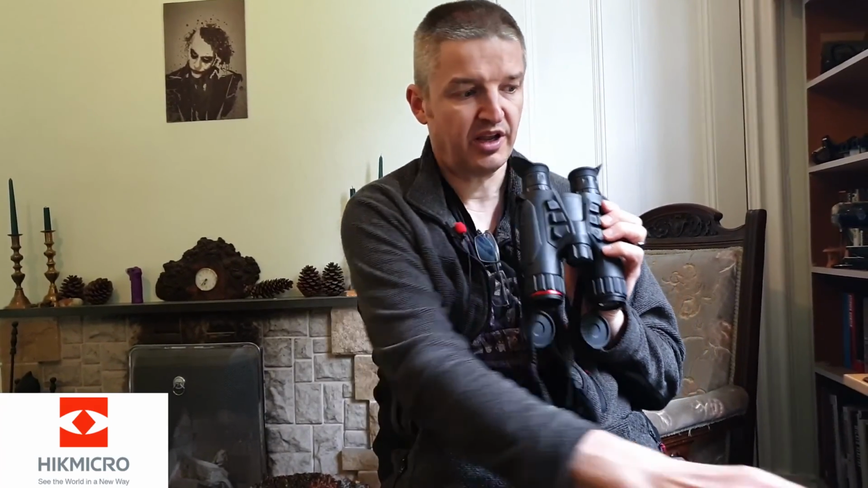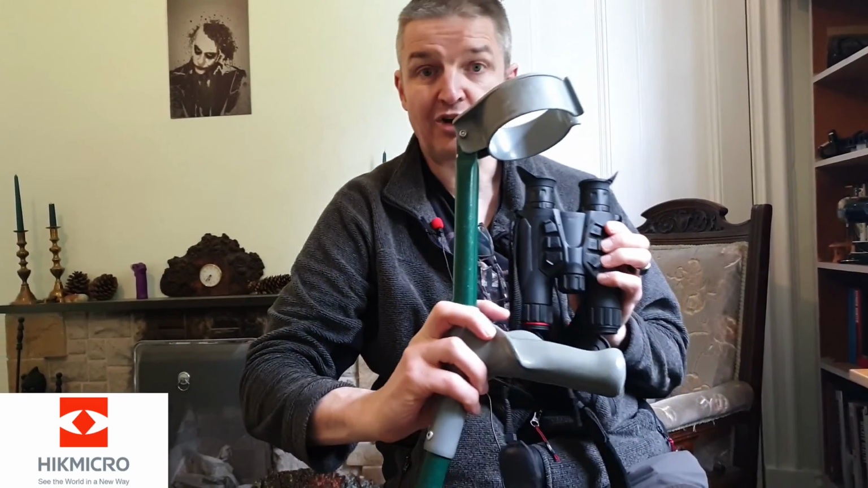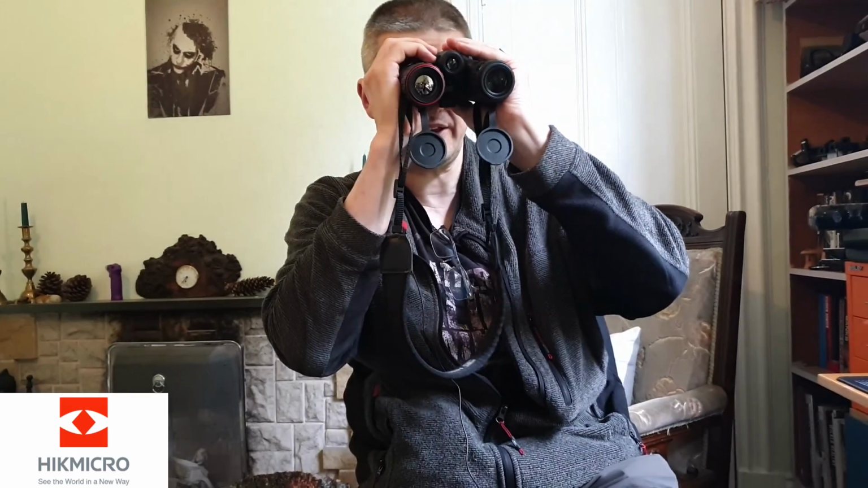But at a press of a button you can go between day and night, thermal, up through the palettes, use the laser rangefinder, use zoom while you're holding these. And my balance, me being on crutches, is really not great to use both hands and hold the binoculars up to my eyes. I'm then going to fall over. So I've been having to use these mostly one-handed while holding onto a tree or my crutches or whatever.